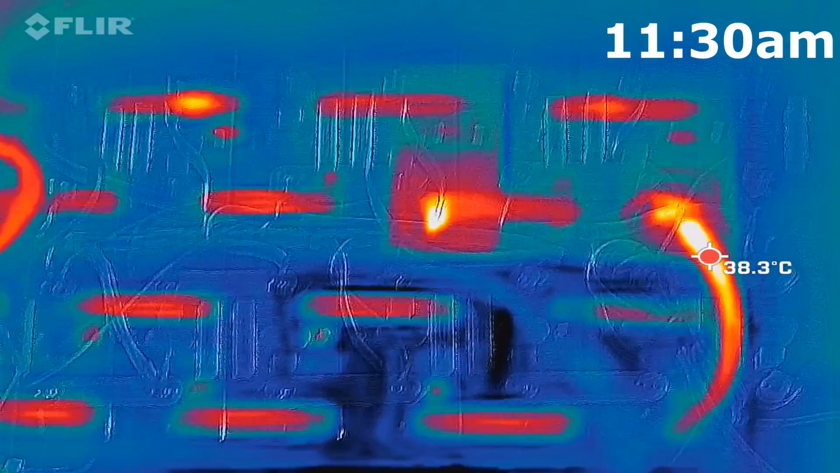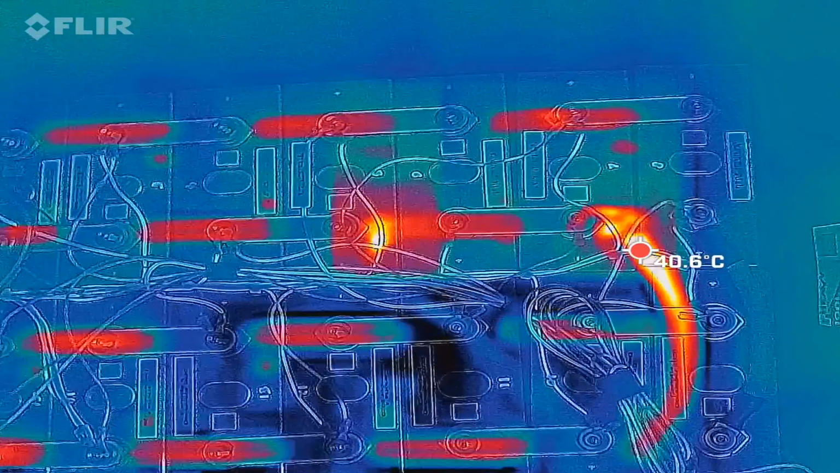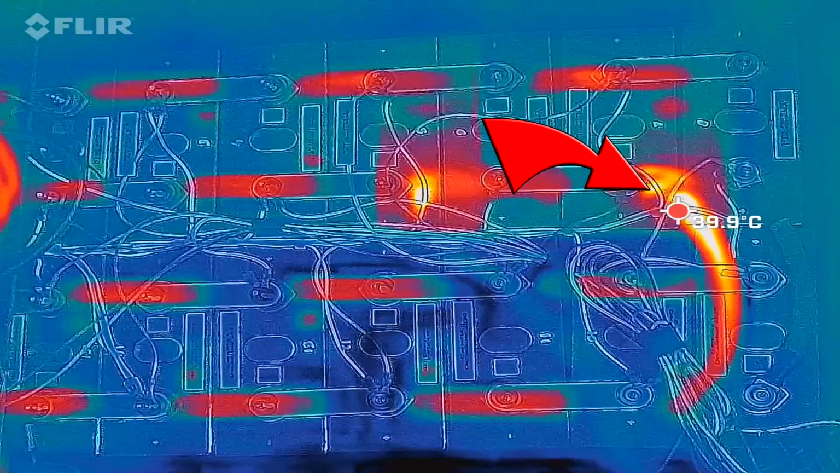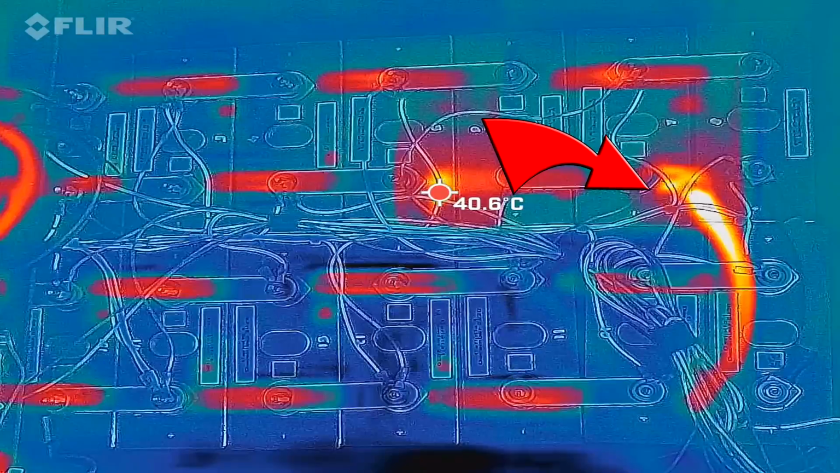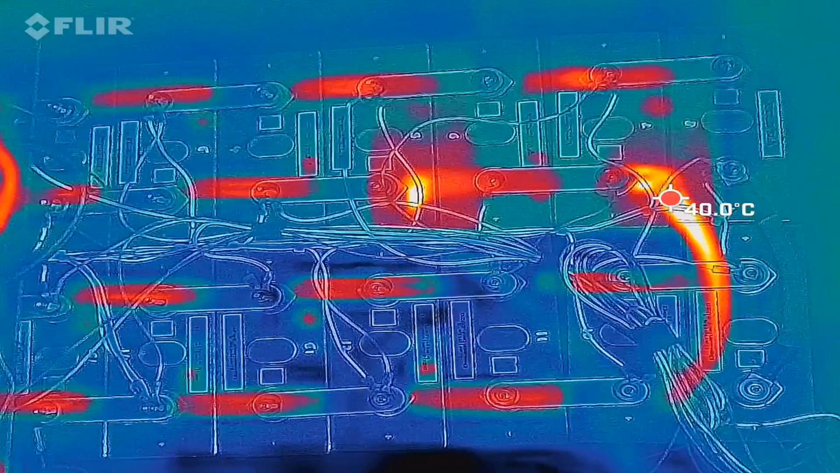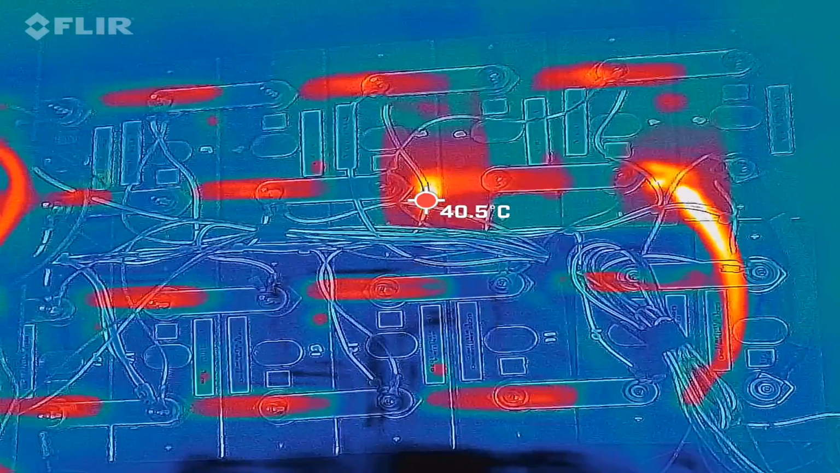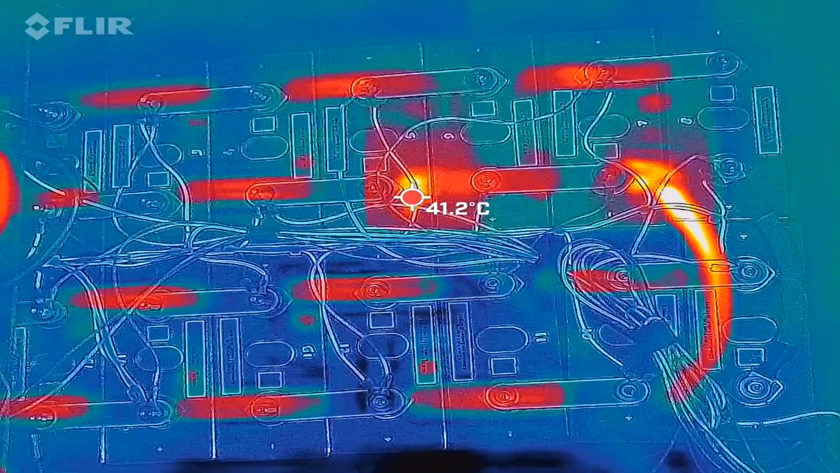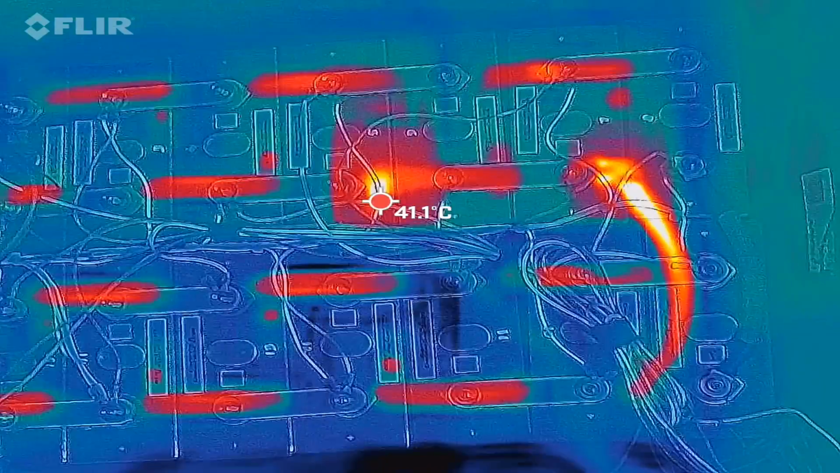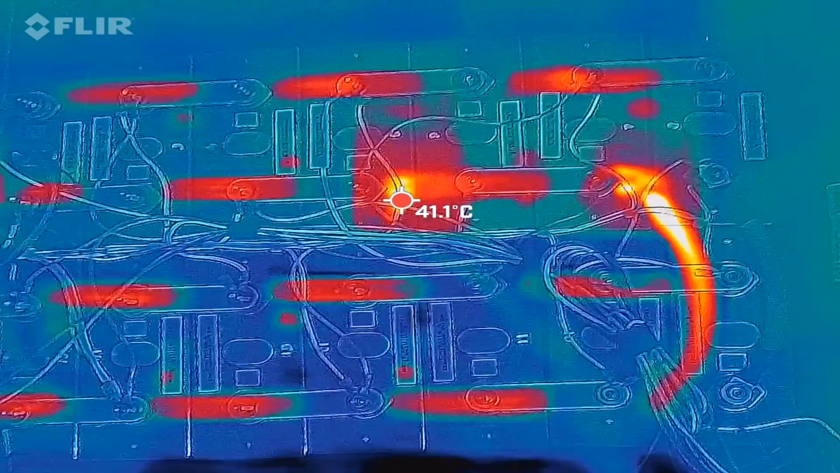So it is now 11 o'clock and we can see that cell number 6 has heated up, and also the cable from one side, from the upper side of the cells here to the underside, has heated up as well. But I know this for a while. This was one of my first crimps and obviously it wasn't the best one. But you can see how the heat actually spreads into the cells. It is not just the connection where the bus bar hits the terminal, it's the whole surface of the battery cells which is heating up.